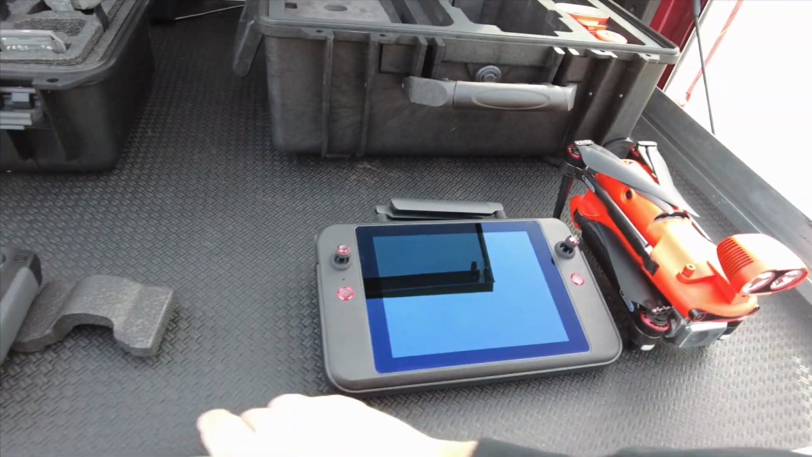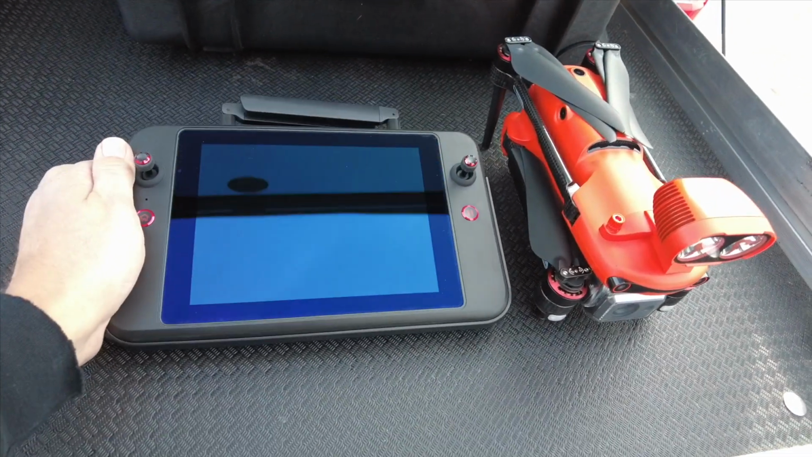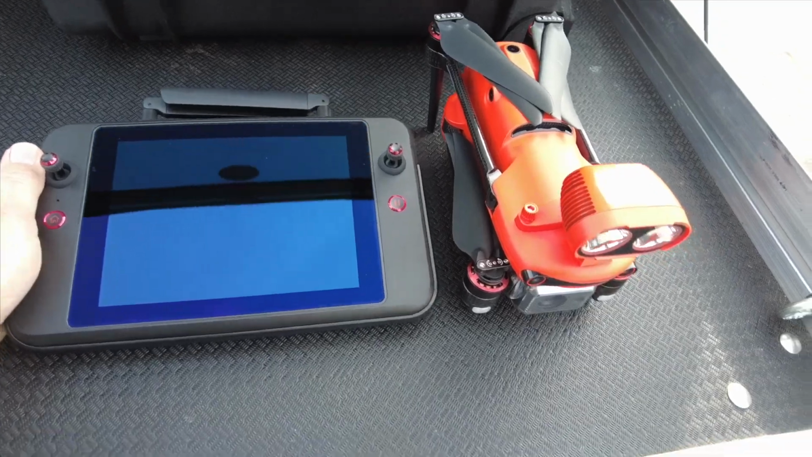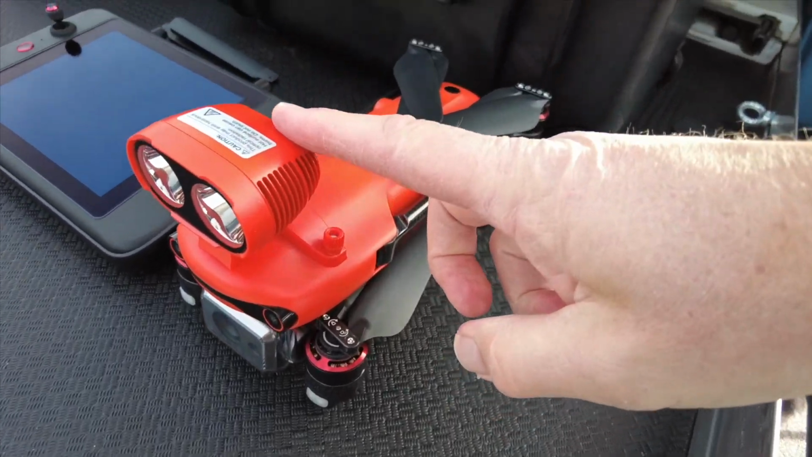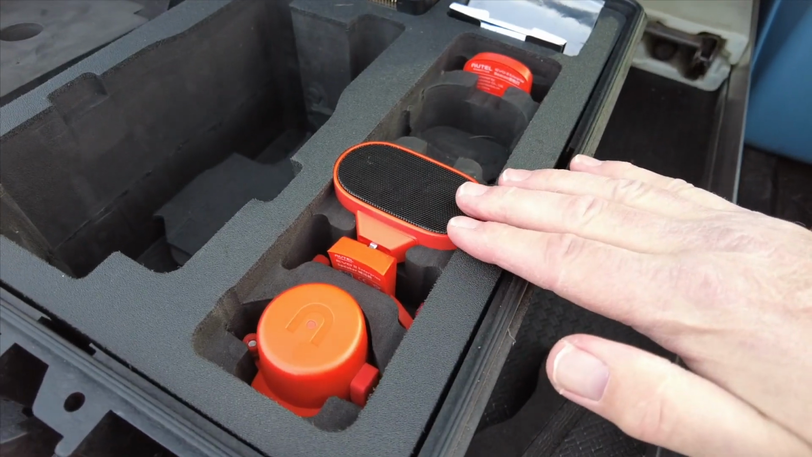And then over here we have the Autel kit. Now this unit is a larger display. This is also Autel's version of the smart remote controller. Of course, we have the aircraft, and I have the searchlight installed on the aircraft at this time. And then we have this accessory tray over here.